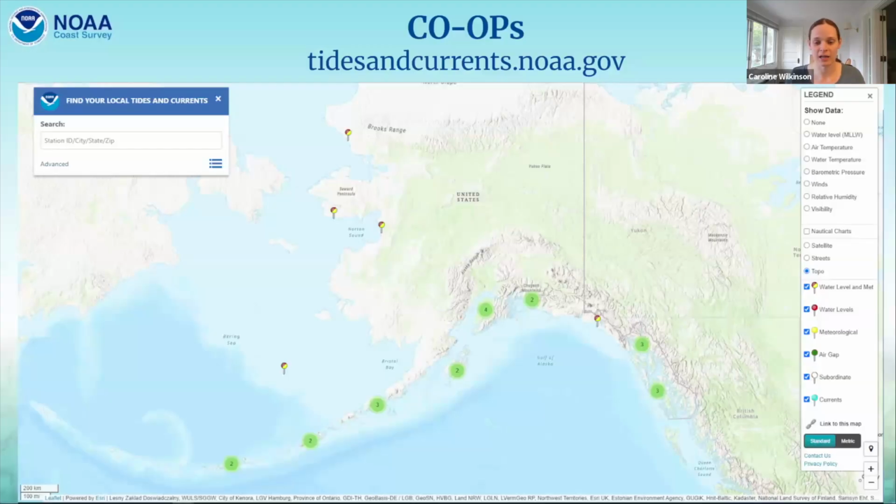A couple more things that I just wanted to point out that you can access from NOAA, from our agency. We also do all the tides and currents. And so tidesandcurrents.noaa.gov, one great place to find tides and currents.